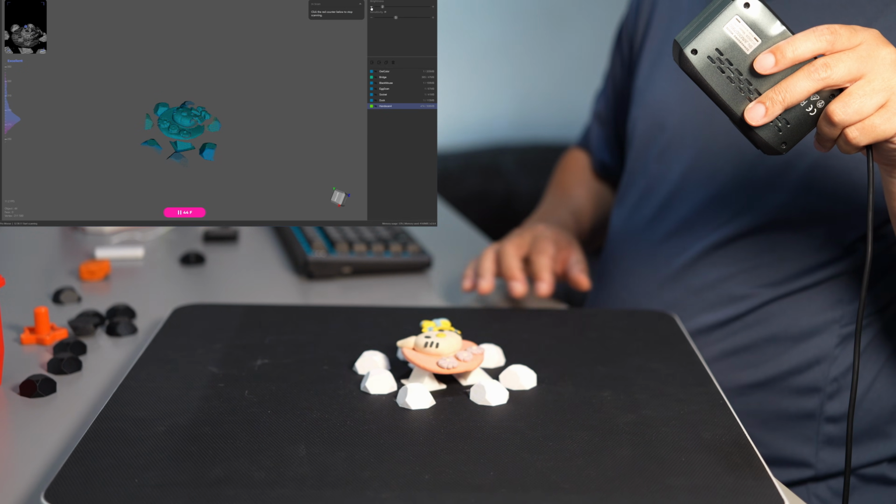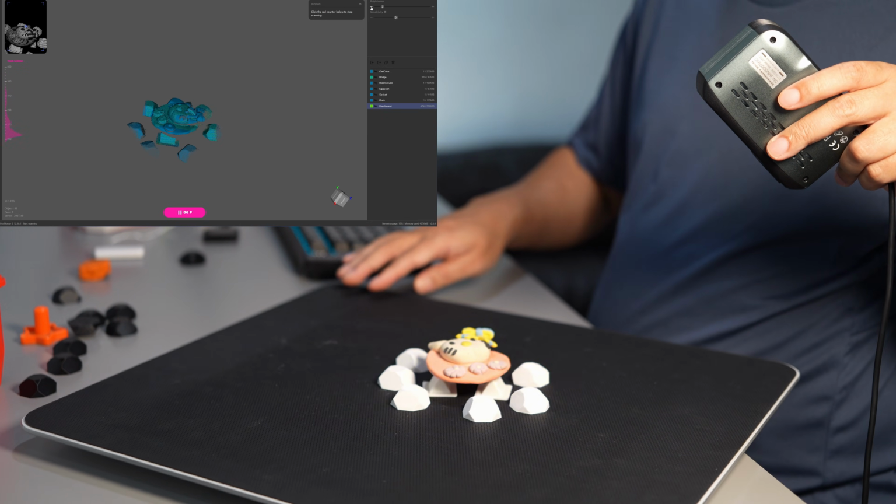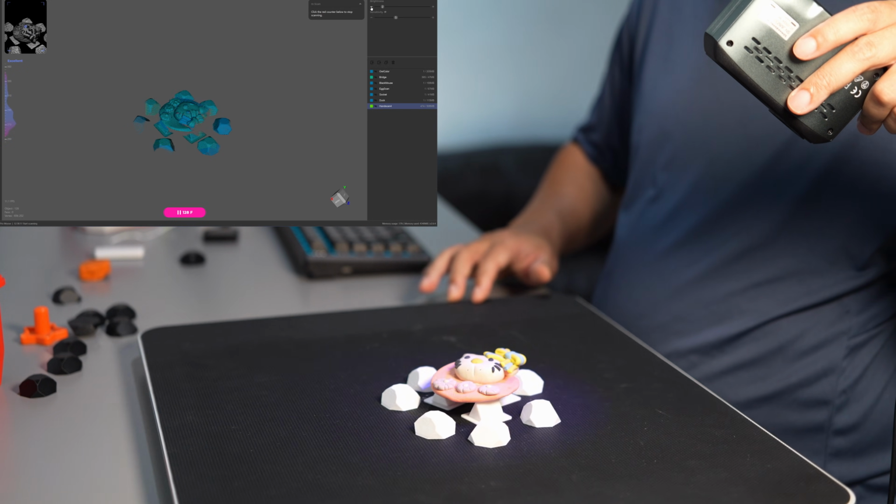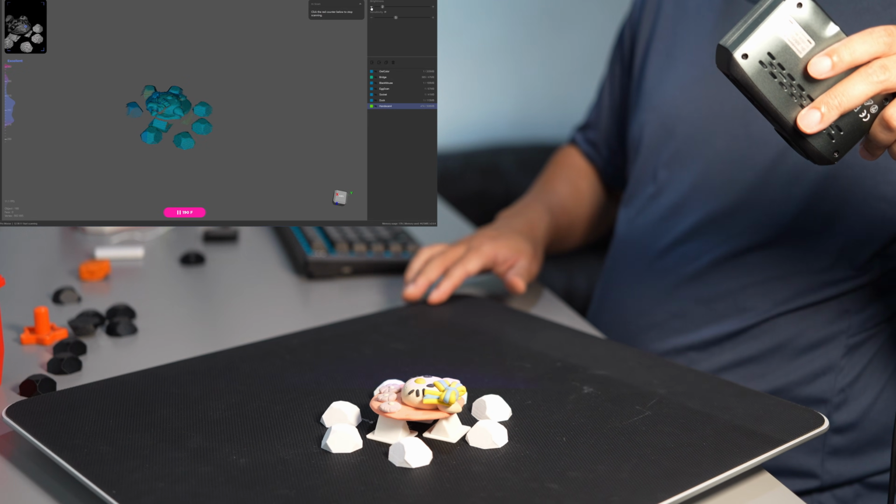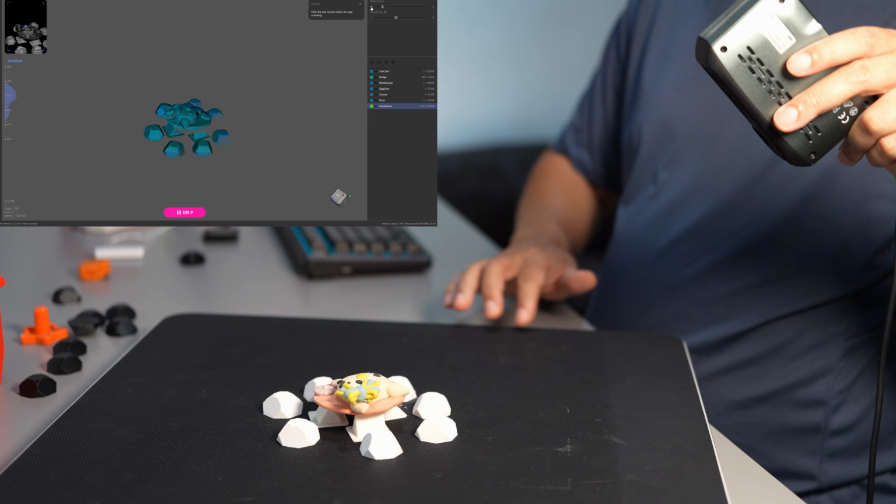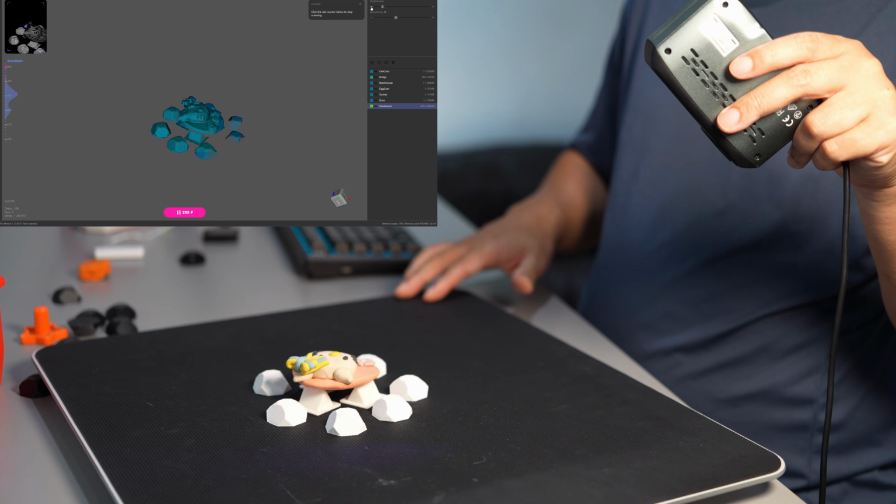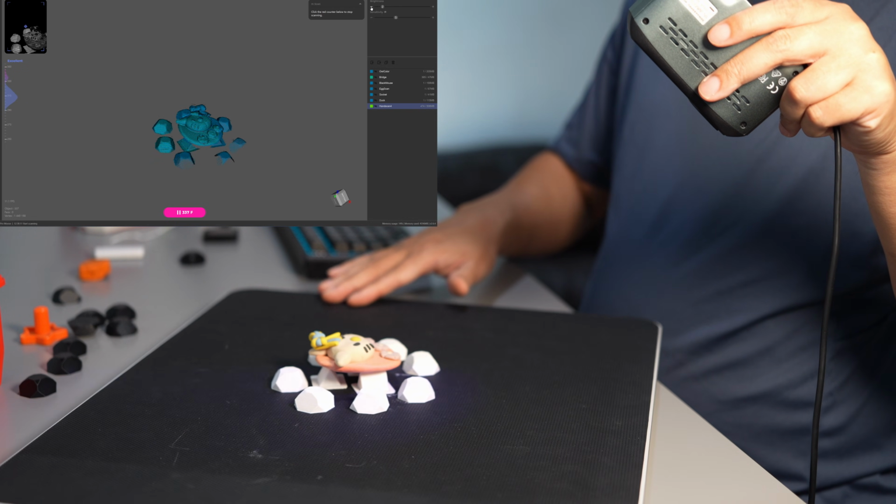Yes, I can confirm that it scans much better, it tracks much better without the texture. Strobe white light interferes with the tracking. If you want good tracking performance, you need to turn off the color scanning.